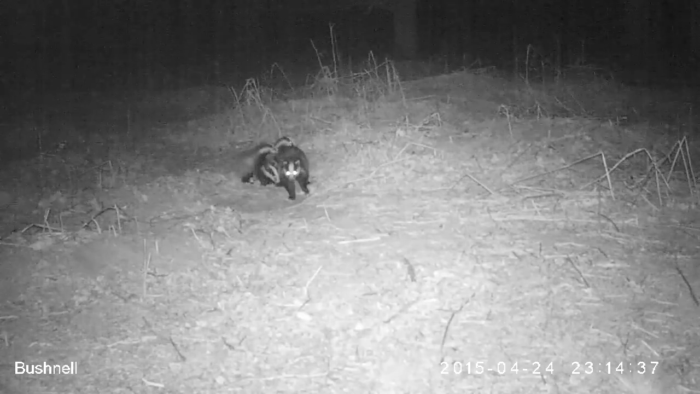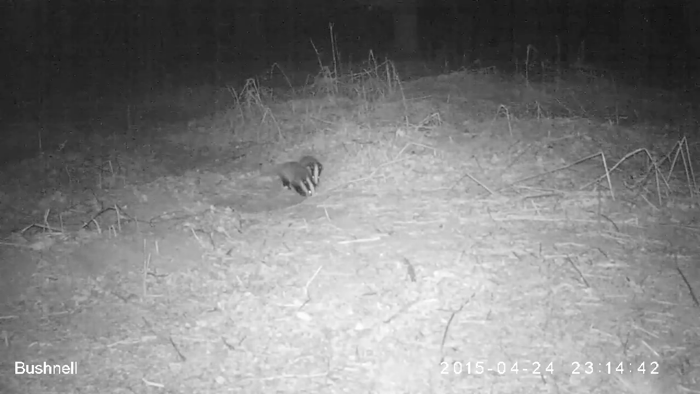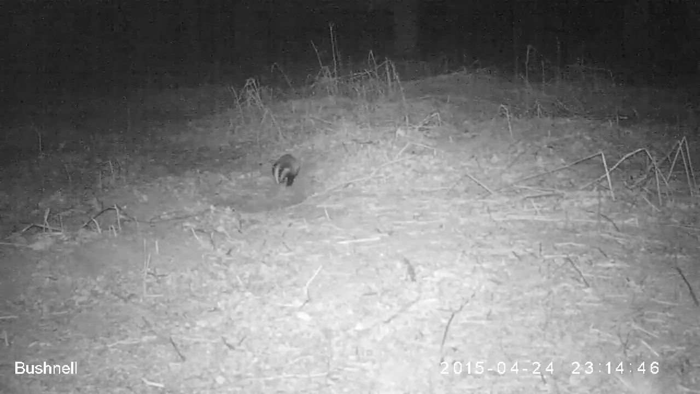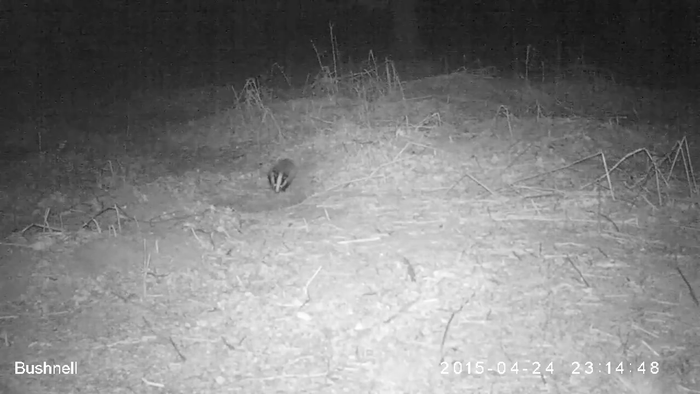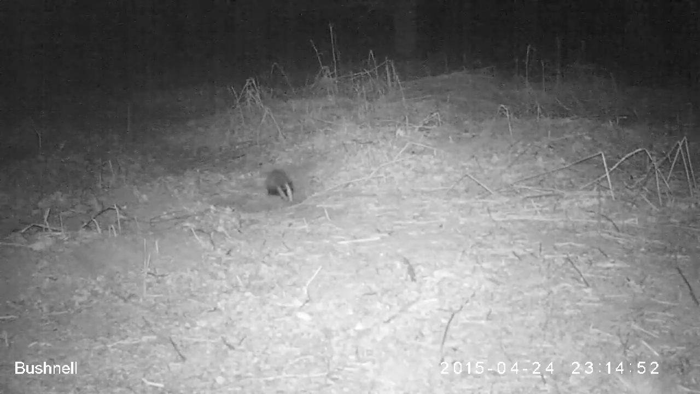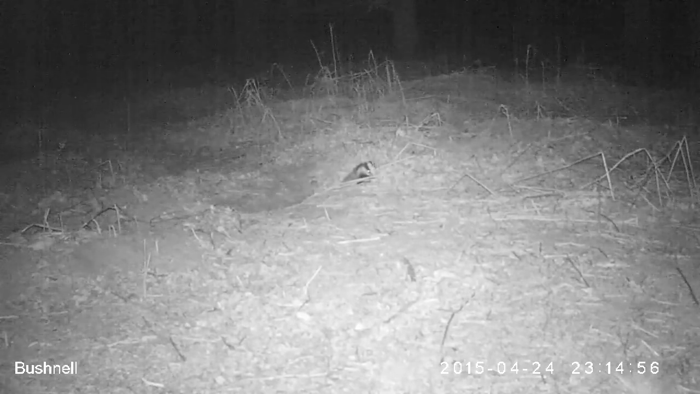At the end of the first excursion, Mom has to lead the way back home. The steep slope into the set might be a little bit daunting for a little badger. It may need some help, and of course it will get the help.